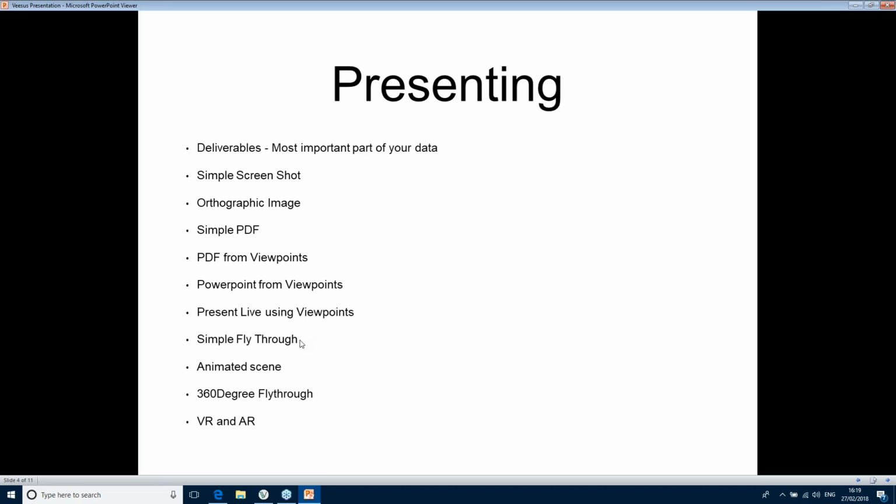Anyway, so simple fly through. You can make a simple fly through, which could be the way to get the information across to somebody, or an animated scene. So not just you flying around, but also other things inside the scene moving as well, to allow people to understand what they're looking at. And we've also got a 360-degree fly through.